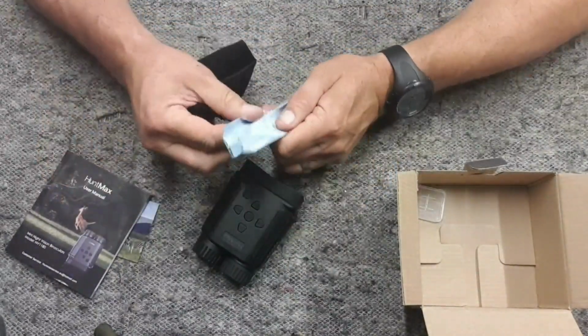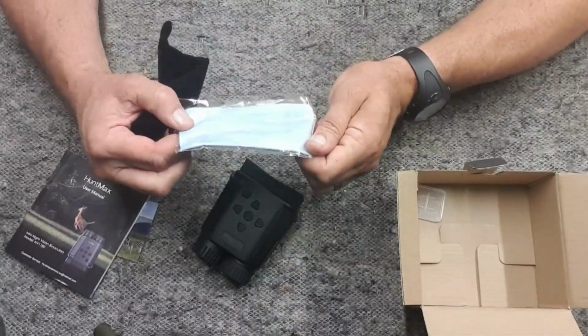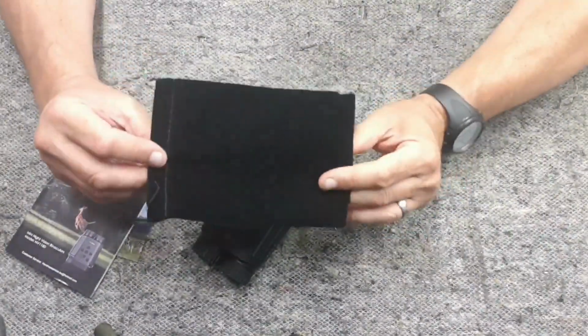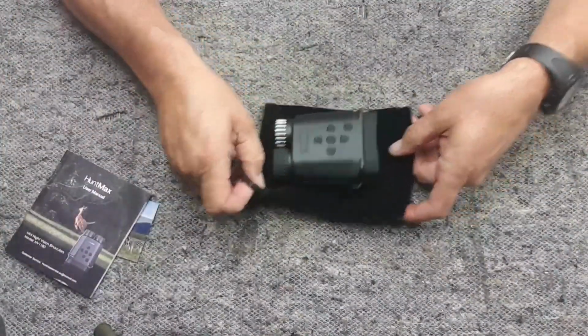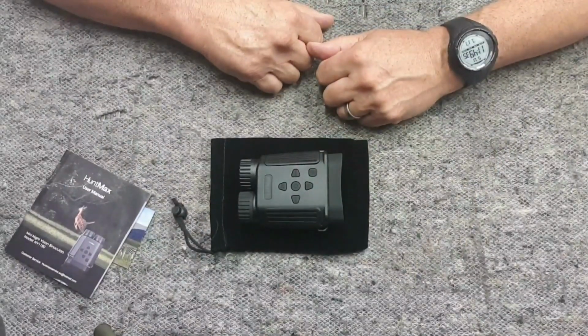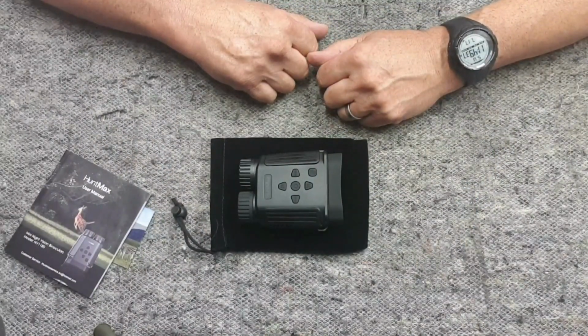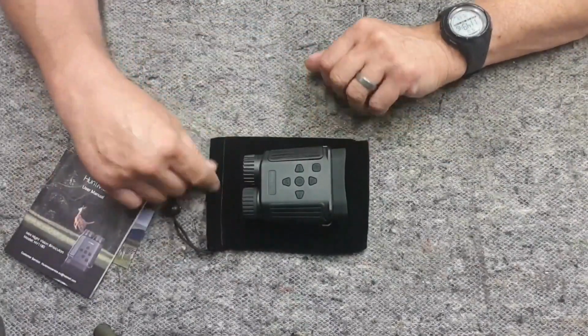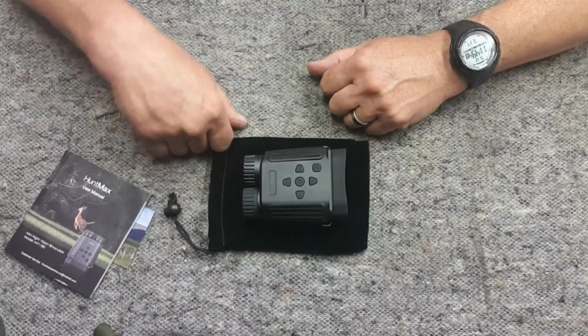You also get a standard cleaning cloth that comes with them for the lenses and the viewfinder. And also you get a nice soft pouch, so you can keep these babies in when they're in your pocket, or after you've been using them and you want somewhere safe to keep them. Personally, I've got semi-hard cases for all my kit, wherever it may be, and I'd probably do the same with these.